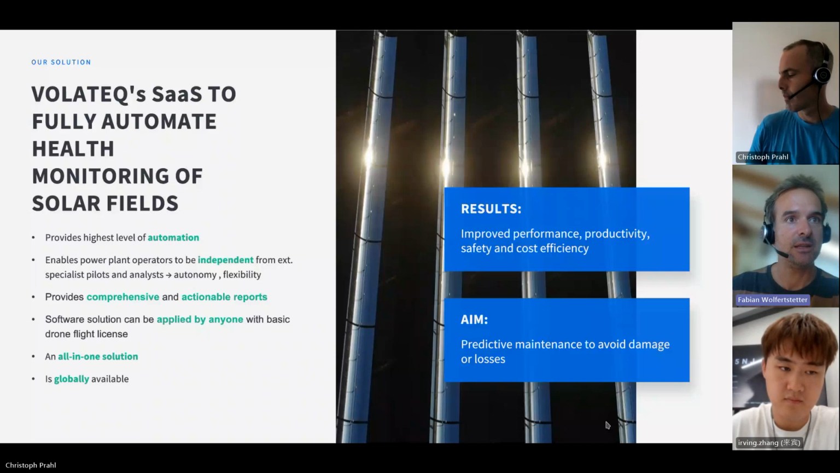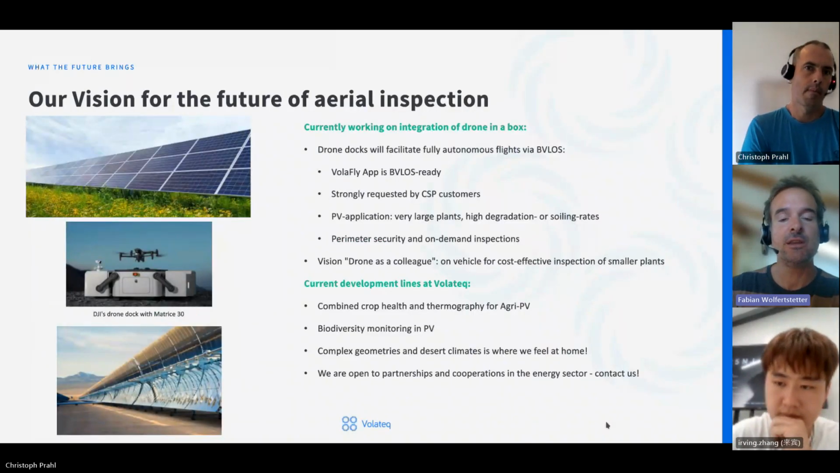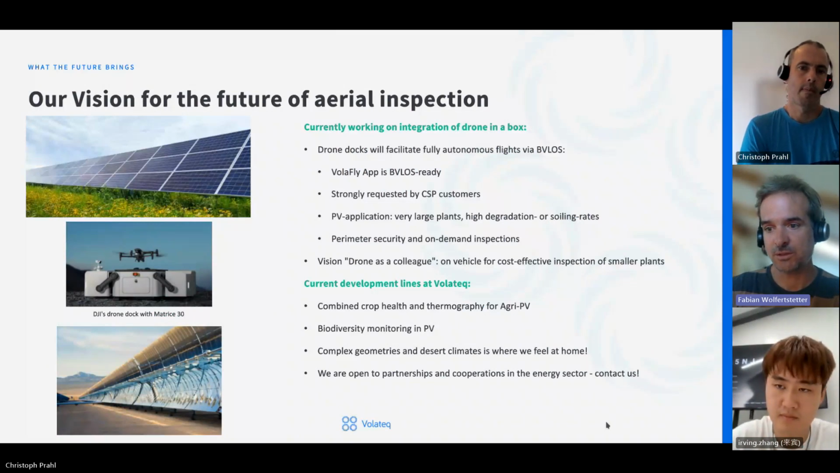In the next slide, I'll have an outlook on what we're planning to do, or where we're going. I mentioned the drone docks. We're also working with DJI on testing a drone dock in a concentrated solar power plant here in Spain.